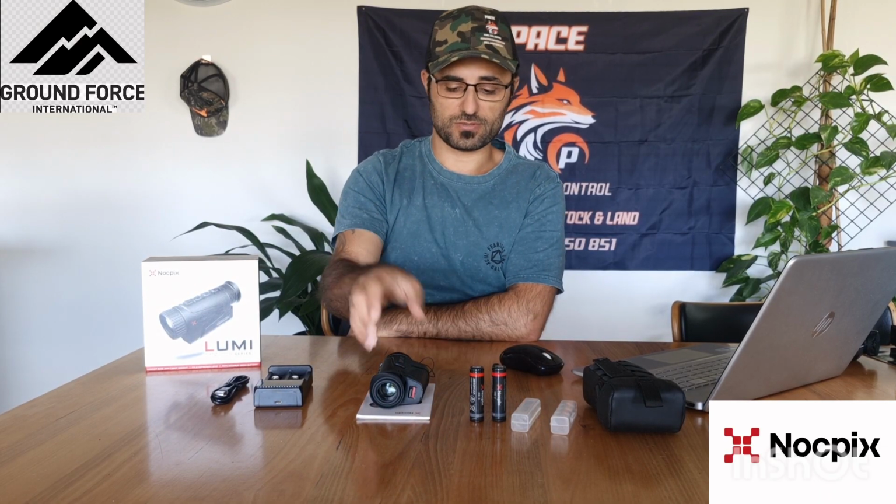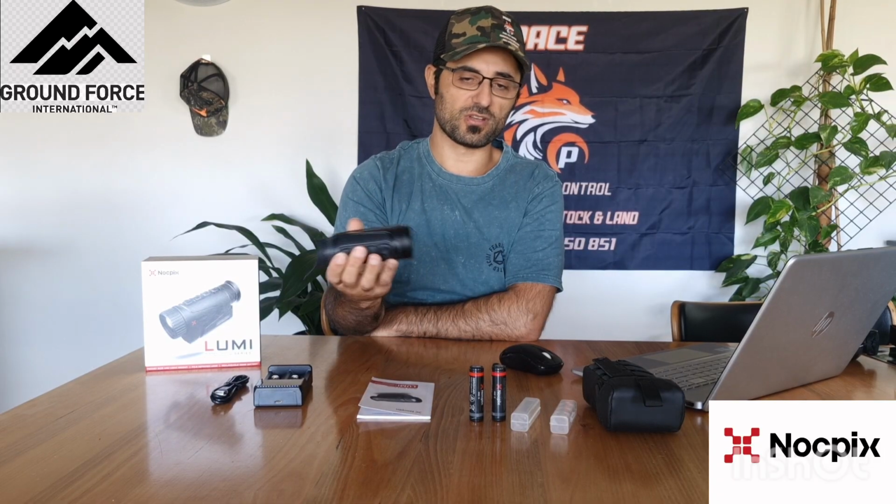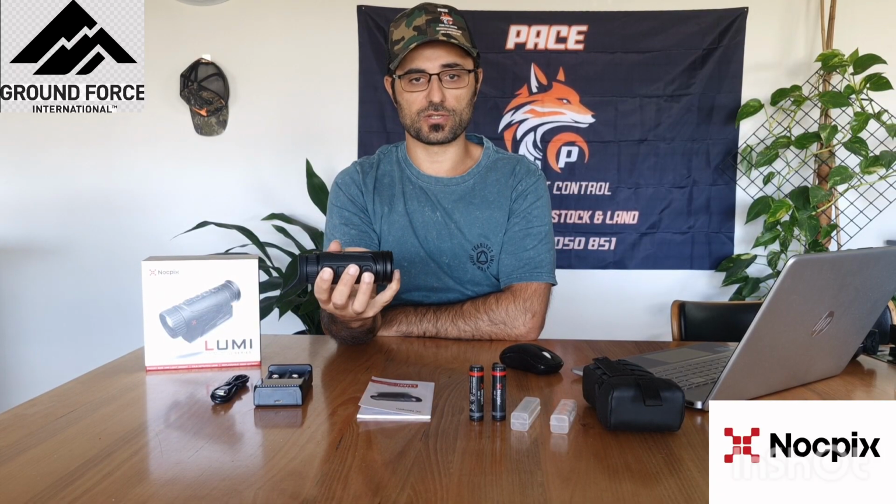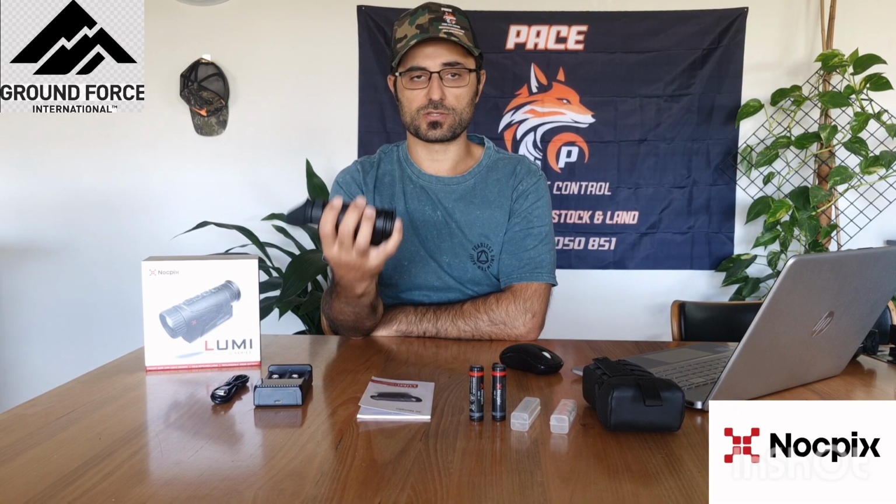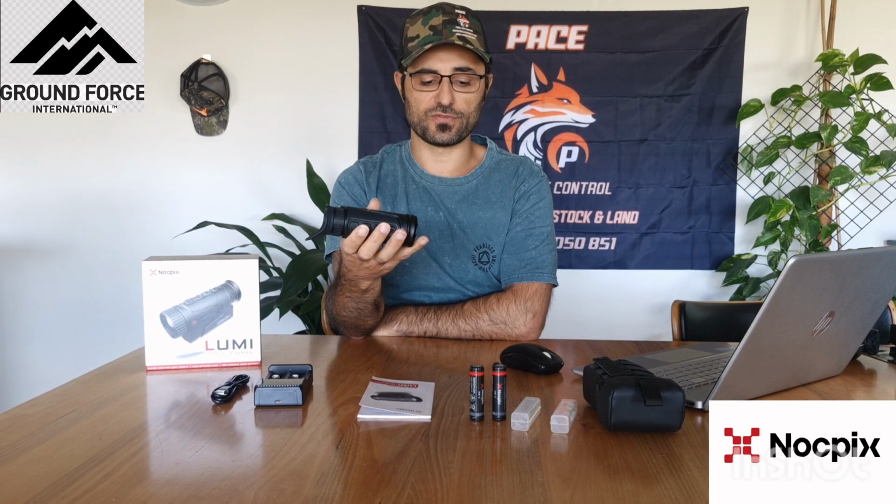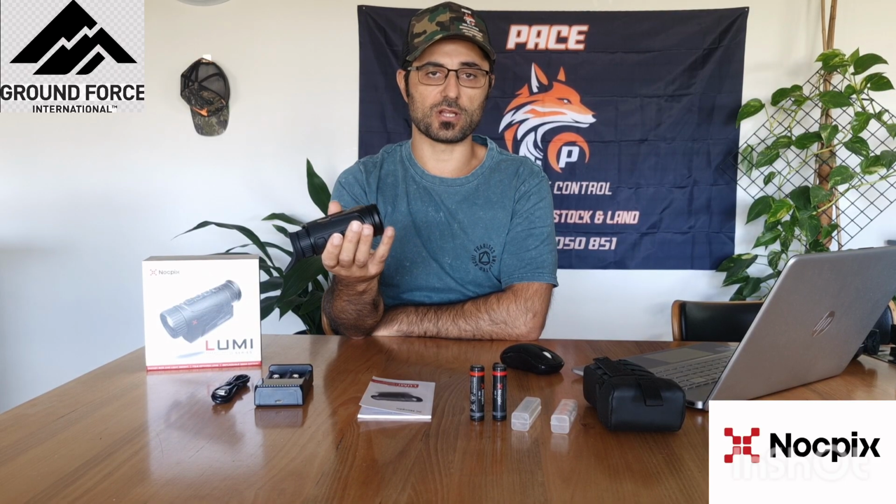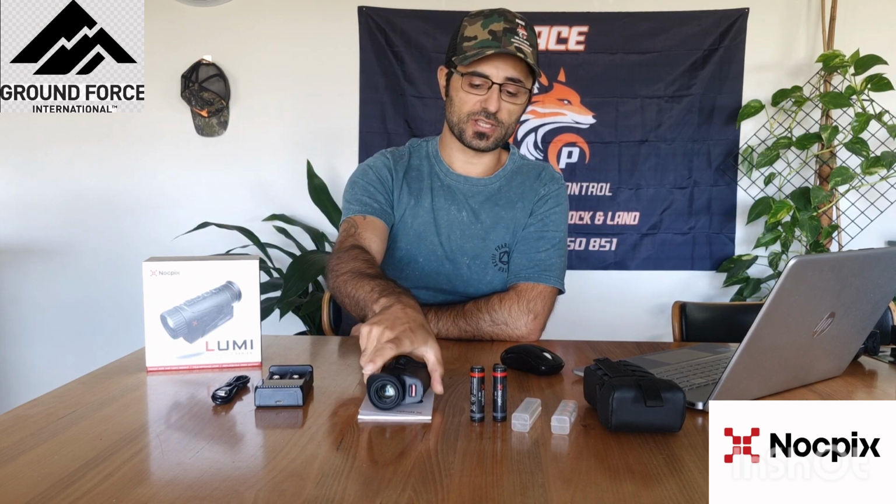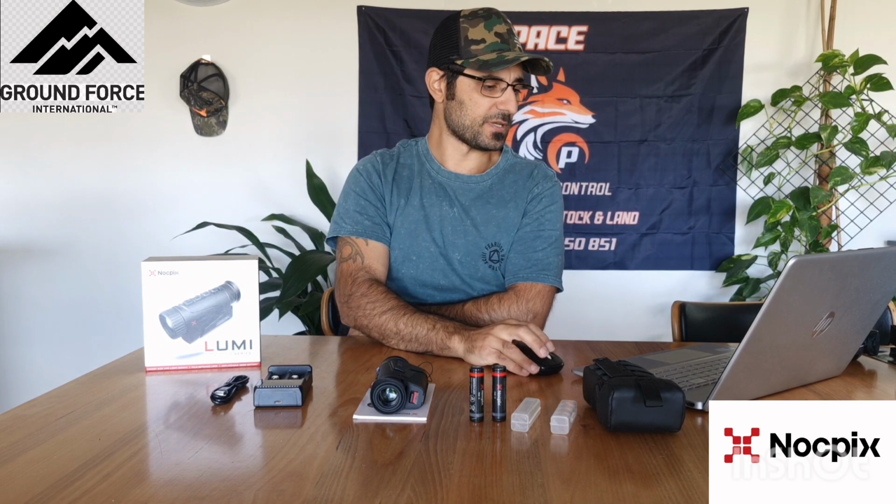And not that it's really a con, but obviously no laser rangefinder. Knowing your distances when you're shooting is a big deal. Things through your thermal sometimes look closer. So having a laser rangefinder takes that worry out, thinking, I might be 300 meters here, I might be 200 meters. The laser rangefinder takes out that doubt.